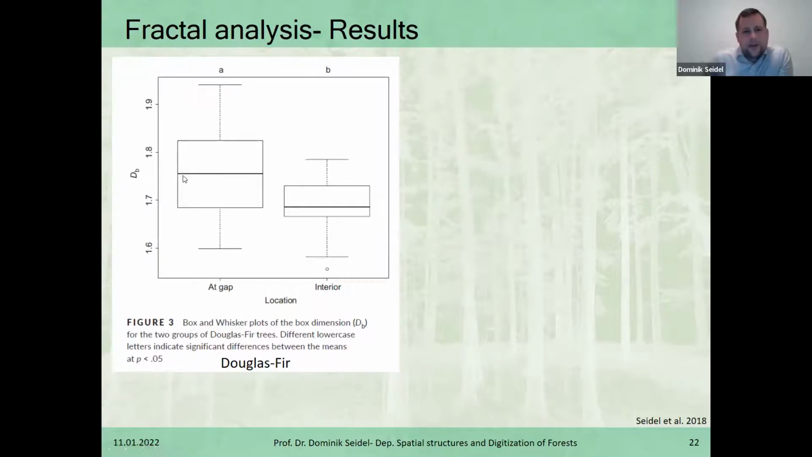And those trees had a higher average box dimension than the trees in the stand interior, because they had no competition and they were developing longer crowns, or keeping longer crowns. They had less self-pruning than the trees in the interior of the stand. So that also gave us confidence. Okay, we have some logical results here.